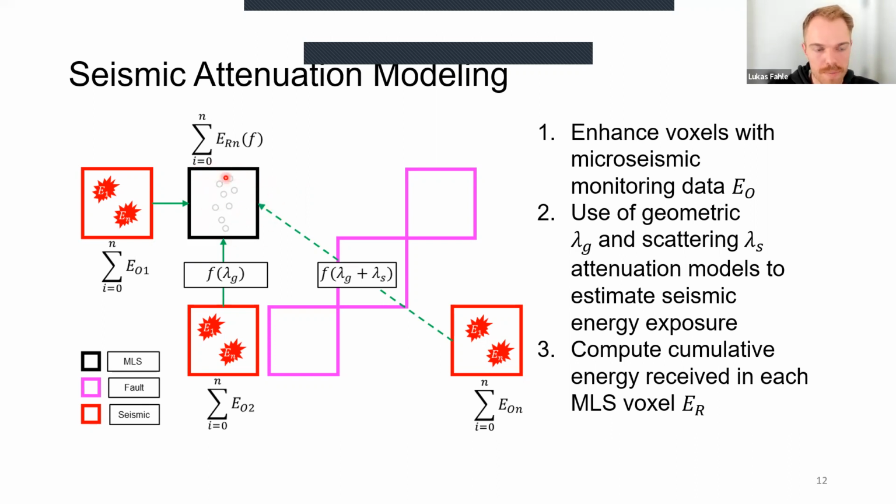So here we have a mobile lidar data voxel with points within it. We have a fault model that's symbolized by those purple voxels here. And then we have seismic events that happened. What we do is we calculate the combined seismic energy within each of these voxels. And then we use a ray casting approach, basically casting a ray from each seismic voxel to a mobile lidar scanning voxel. And if this ray intersects a fault, we can then change the attenuation model.